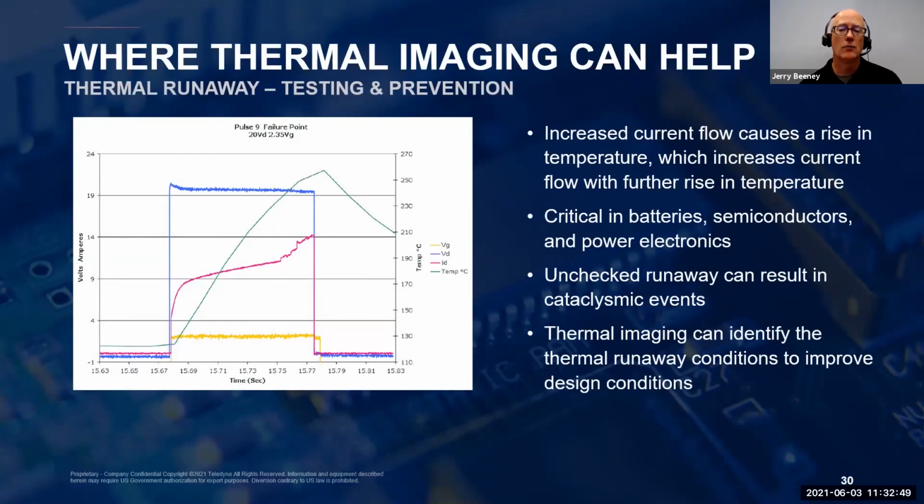Thermal imaging can also help diagnose thermal runaway in power electronics and batteries. And for those of you who aren't familiar with the concept, thermal runaway is basically a situation where the current flow through a device causes the device temperature to rise. But that rise in temperature causes an increase of current flow, which in turn again causes a rise in temperature.